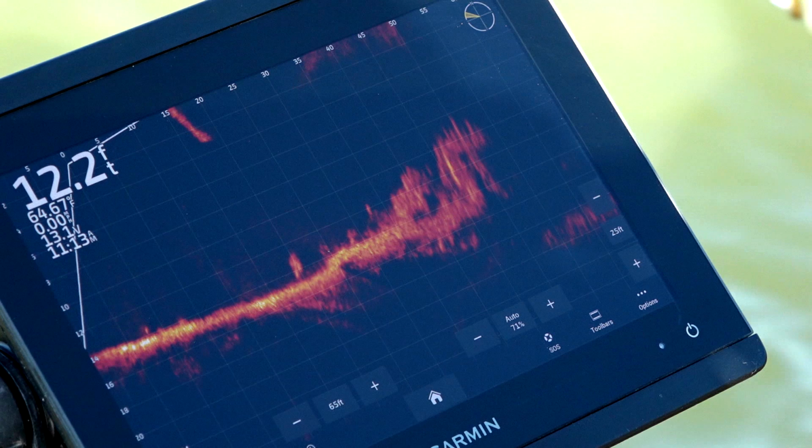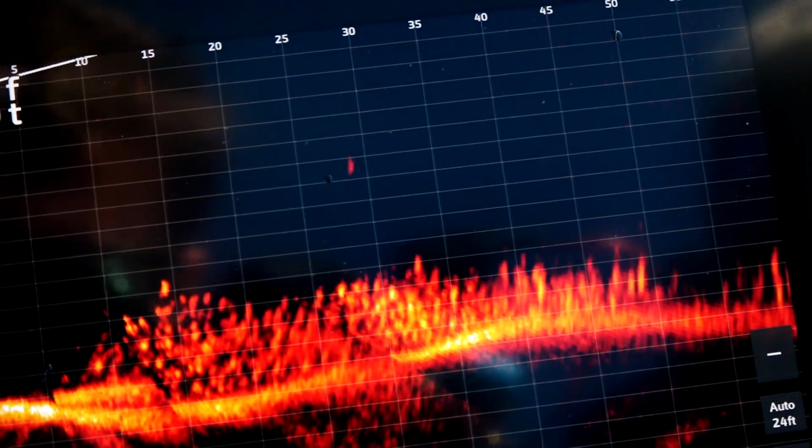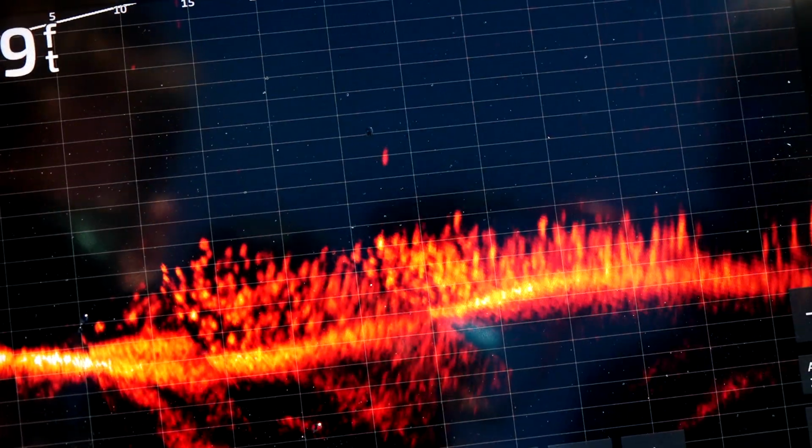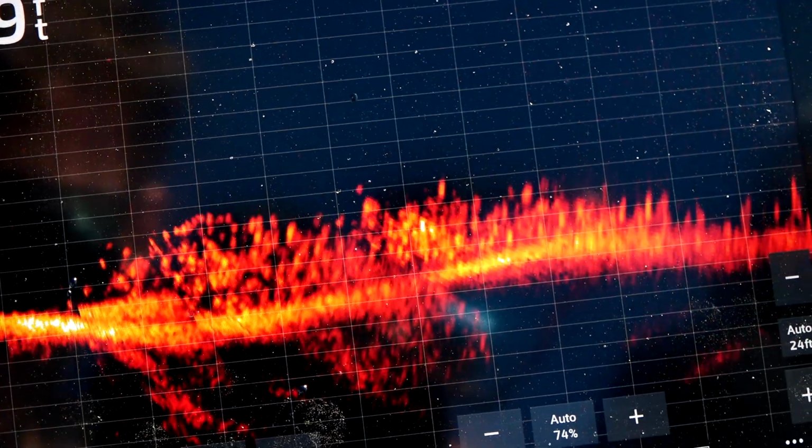What I've learned from that is the fact that the biggest fish will bite on the first cast because you didn't pester him around and let him know you were there. You made the perfect cast on the first cast, and without technology from forward-facing sonar, that could have never happened.